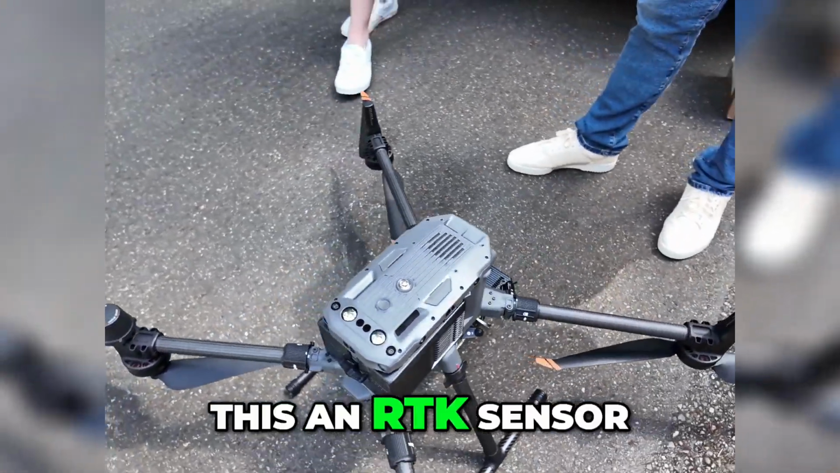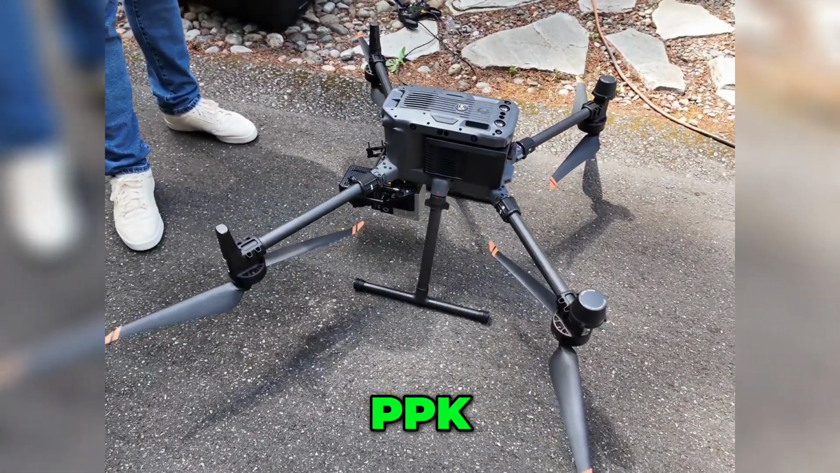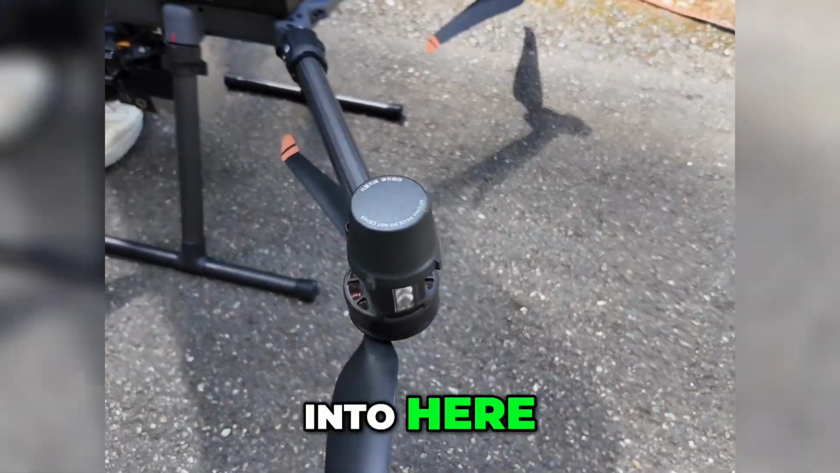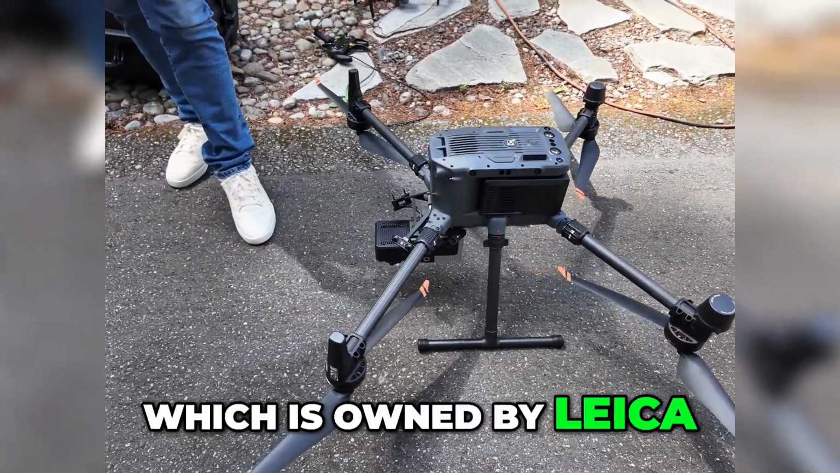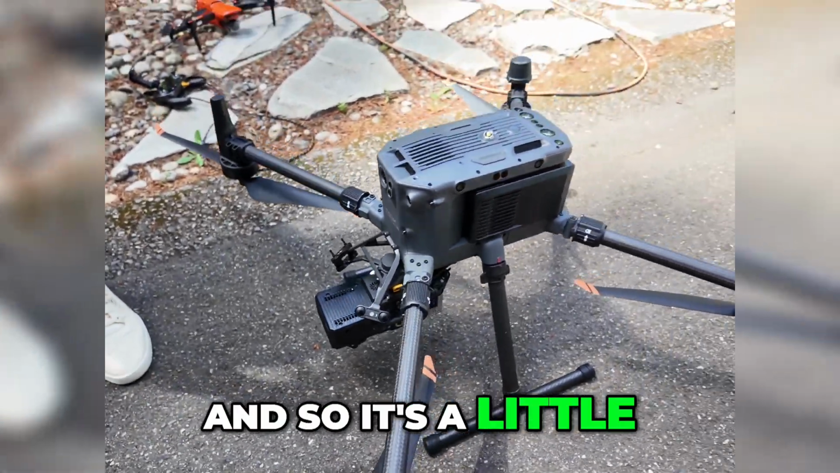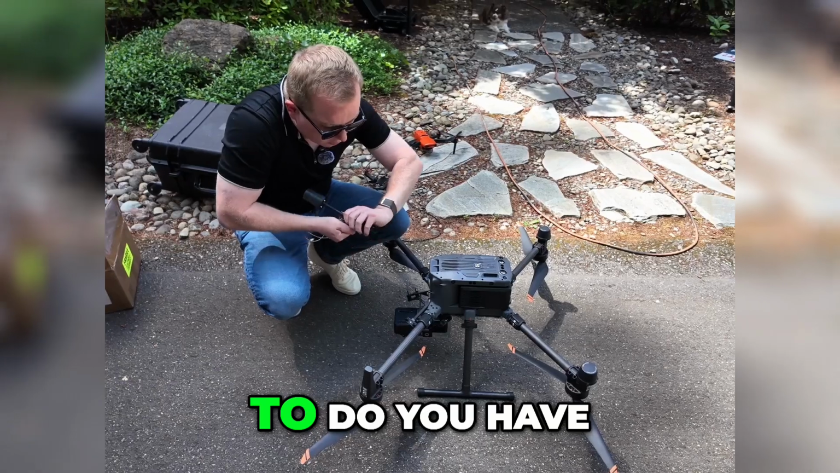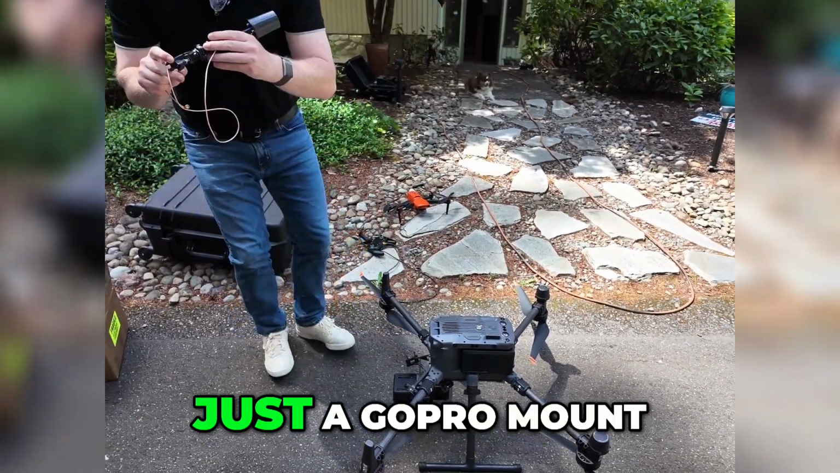So is this the RTK sensor? Yeah, this is the PPK. So, okay, PPK. The DJI L1, DJI L2, they use the one that's built into here. On all the Inertial Labs, they have an upgraded NovAtel, which is owned by Hexagon, receiver that's in them, and so it's a little higher end. So you do have to attach this antenna, which is just a GoPro mount.